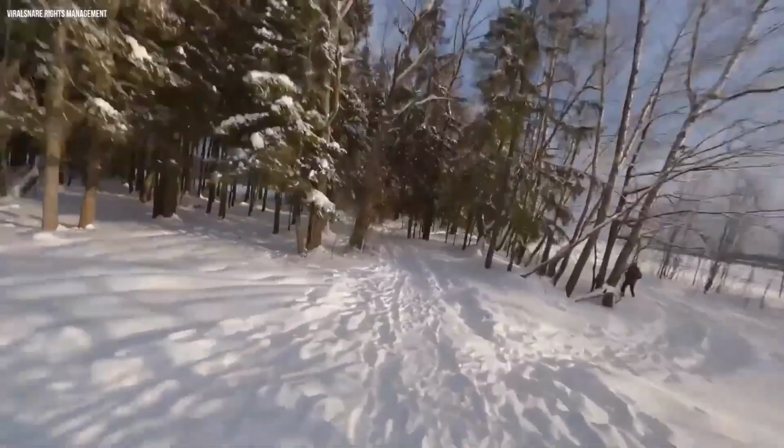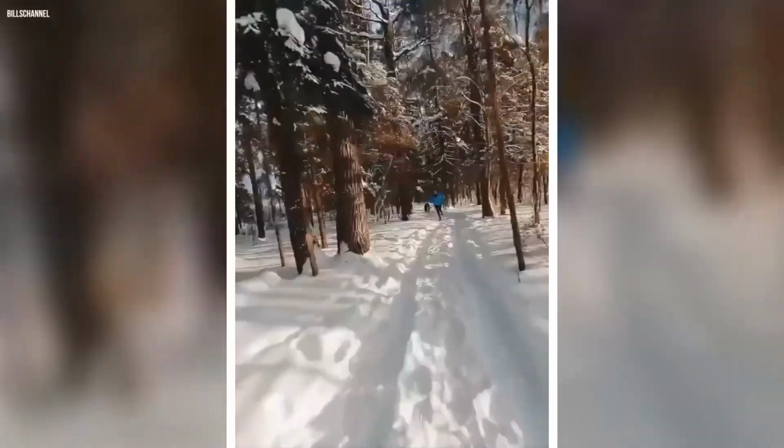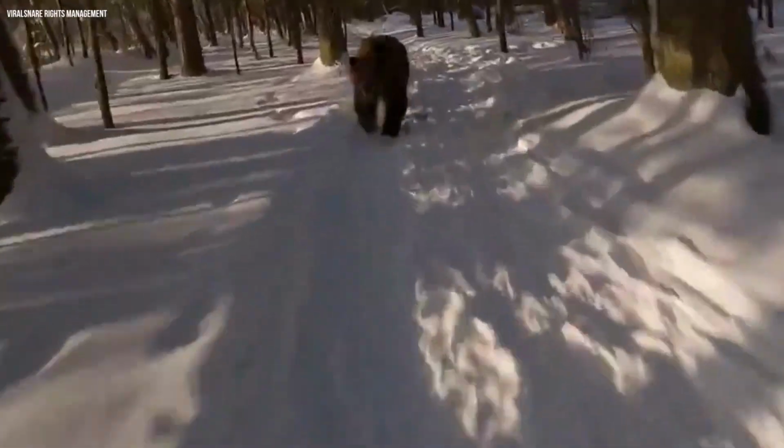The drone captured this footage as it was flying through the woods when suddenly a man appeared in a blue jacket, who was running away terrified by something, followed by a huge bear chasing him down the woods.